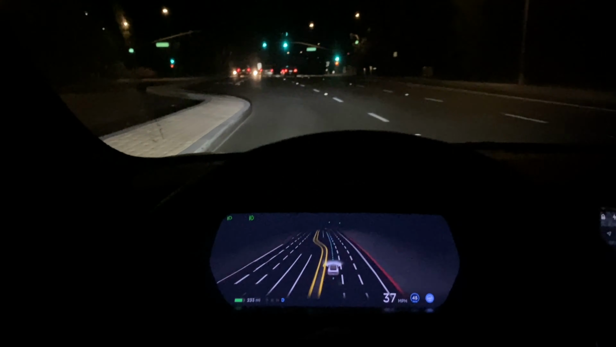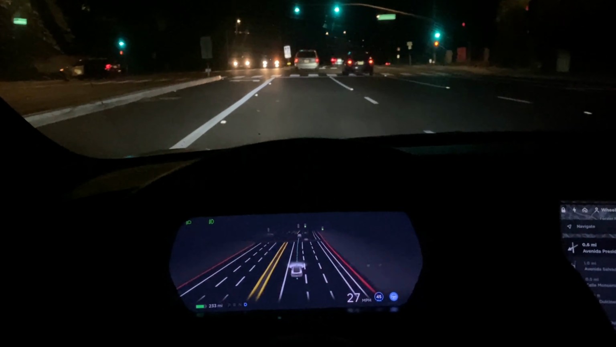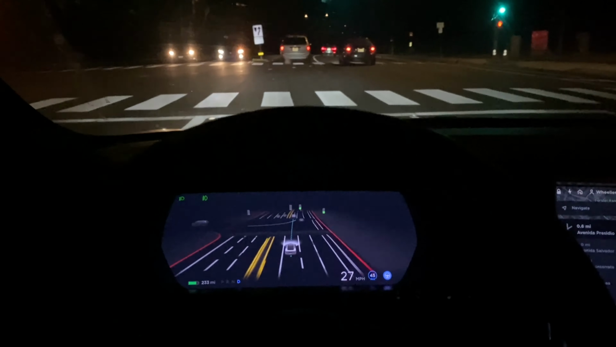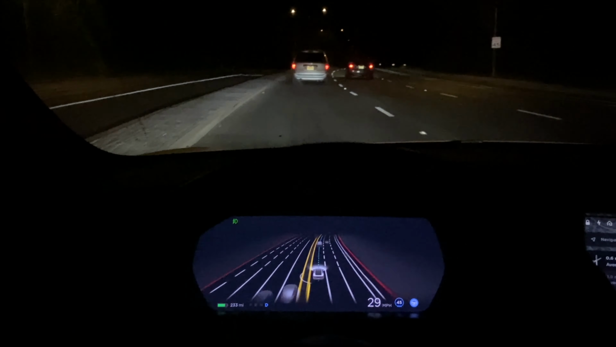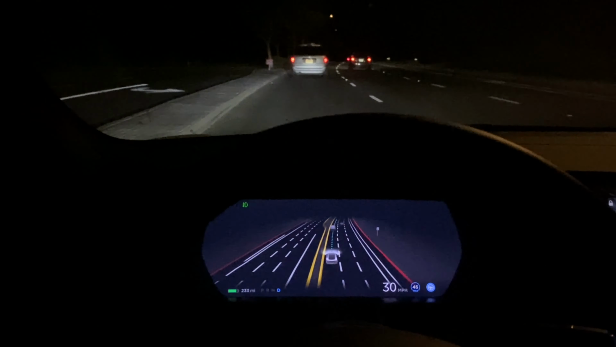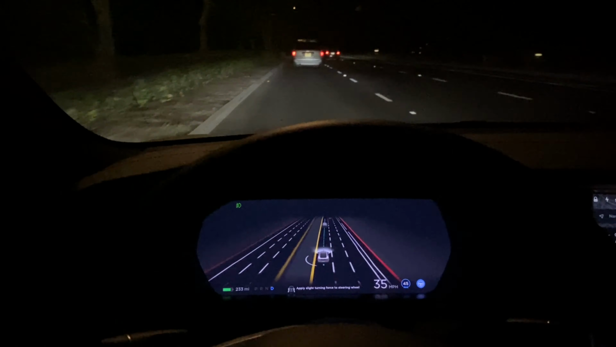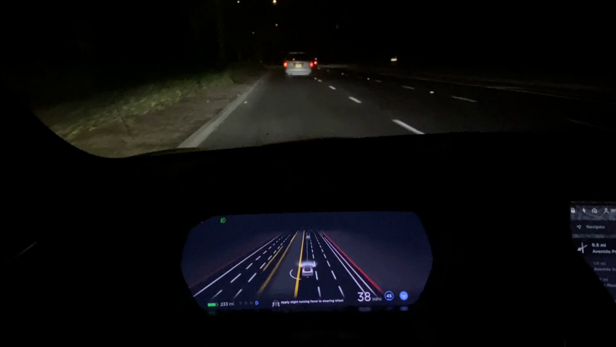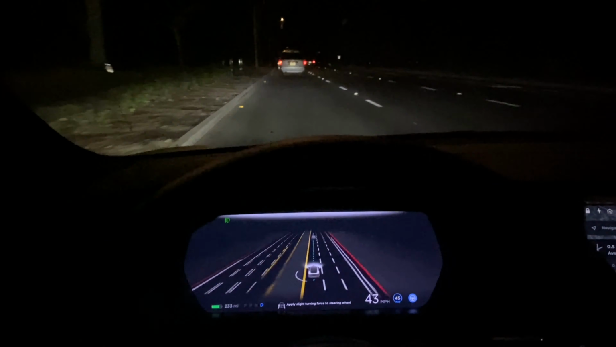Okay, so we do have a turn coming up here shortly. We'll be heading up into the residential areas. Yeah, really nice job, just identifying all the medians, all the lanes, and now I haven't had any issues, other than earlier before with hitting the lane reflectors, the lane markers.